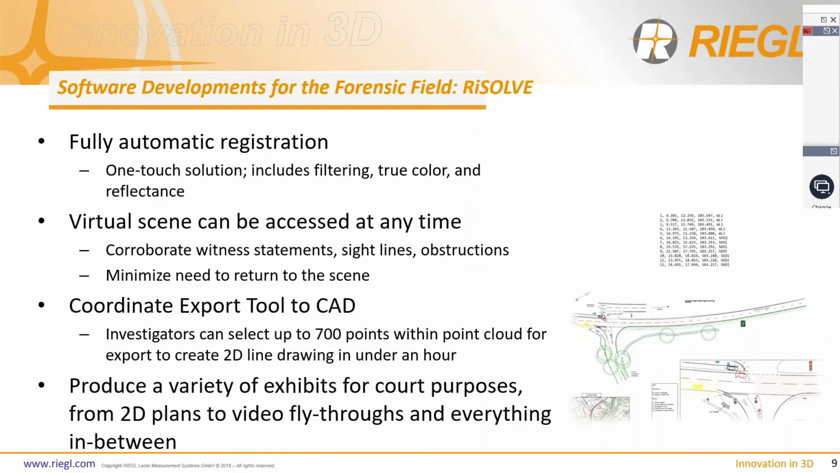So in addition to our hardware, we have a strong software solution for the forensic field called RIEGL. Once you're out in the field and you've scanned, you can have the data set ready to use immediately once you're back in the office because of the onboard registration with the scanner. So having that data set able to come out and take it right into RIEGL, we can import, register, colorize, and plot view your data rapidly. It's a one-touch solution, very easy, just a couple of buttons, off you click, and you can access your virtual scene at any time. So this minimizes the need to return to the scene.